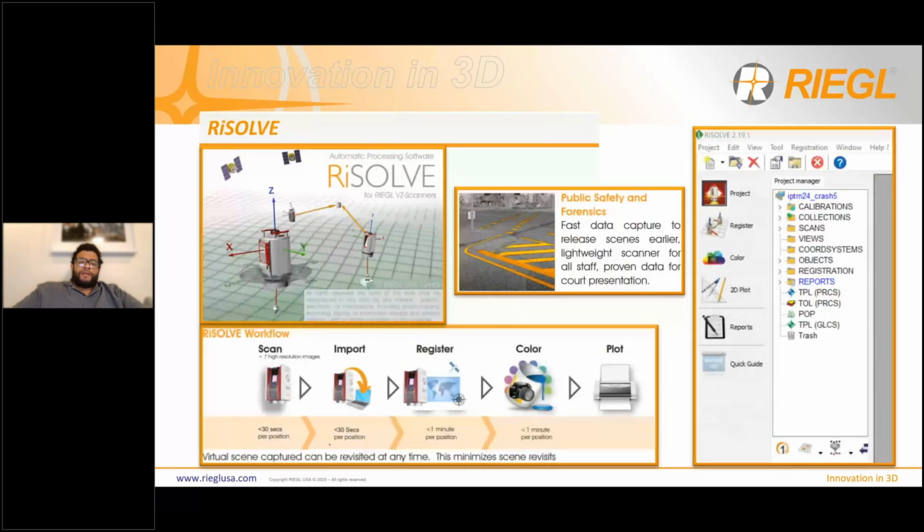RIEGL is a software that RIEGL has developed specifically for law enforcement because we wanted to try to streamline the workflow for you guys. We don't want to have all of these crazy engineering tools distracting you from the key things that we find are most important for law enforcement. So we've created RIEGL, which keeps everything really simple for you.